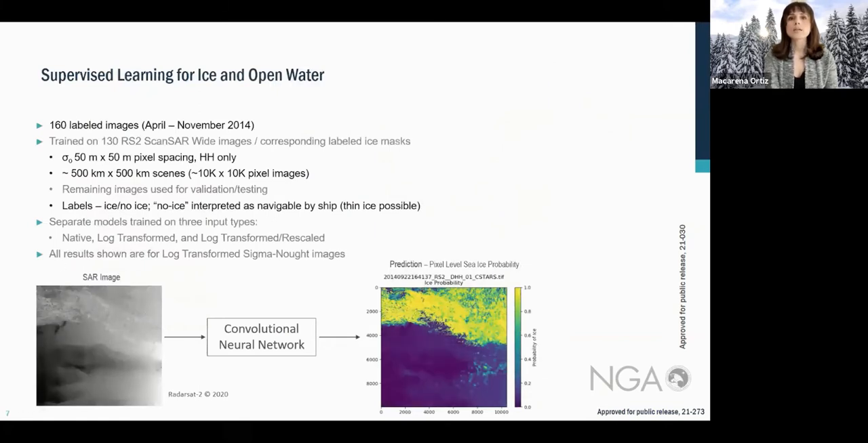For the supervised UNET model, we used about 130 labeled RadarSat 2 images, where we took 2,000 image chips of size 224 by 224 for training. And then we used 30 images as a whole for testing.